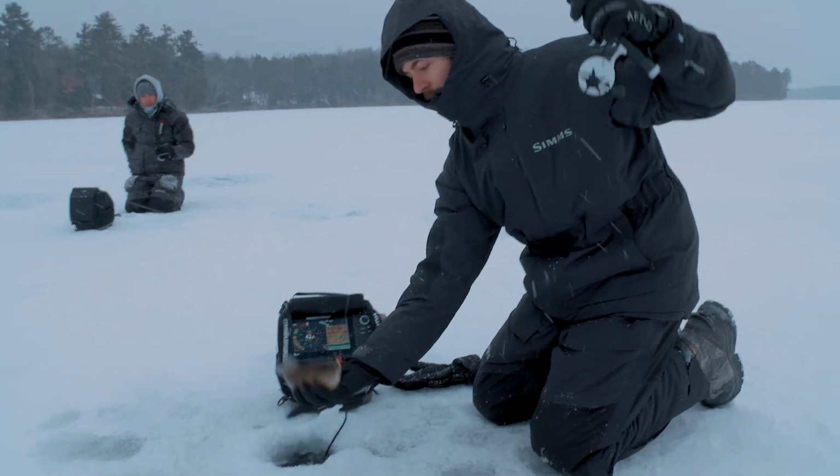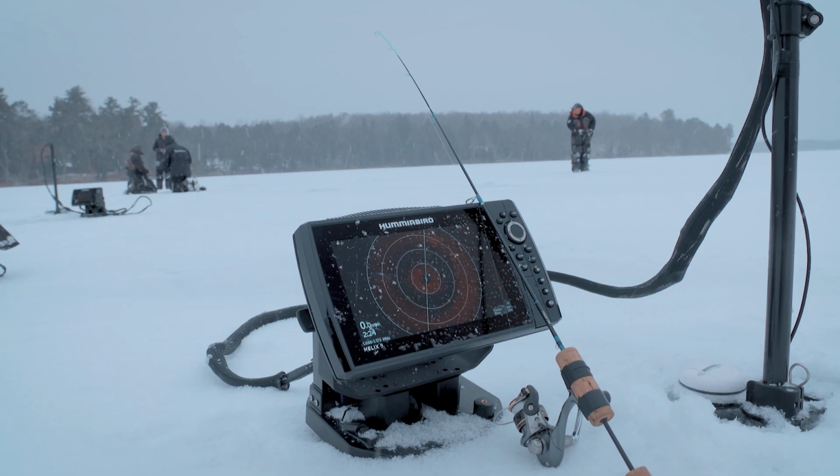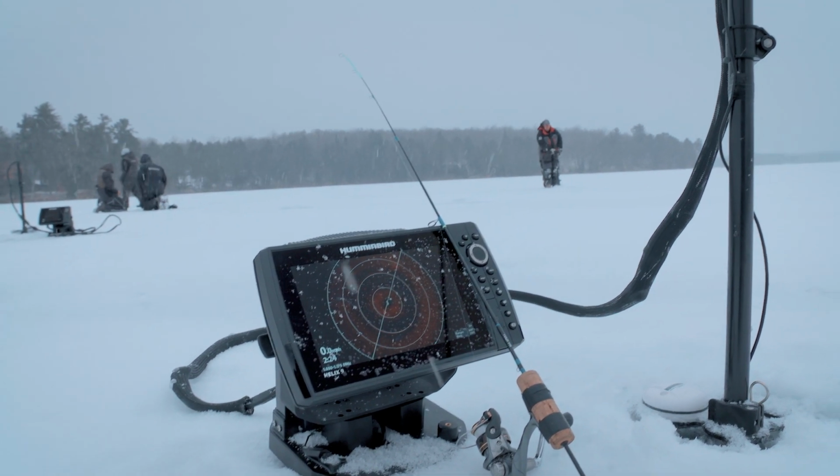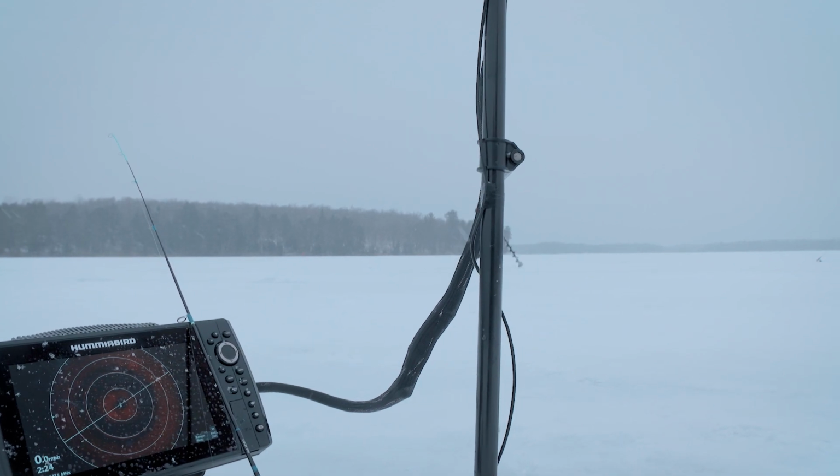I'm gonna go pop a hole over there and see if we can pop a few of those nice fish out of there. And that's basically it. Once you find them, now you isolate them. So now I'm gonna go grab my 2D sonar. I'm gonna go pop a hole 40 feet over there.